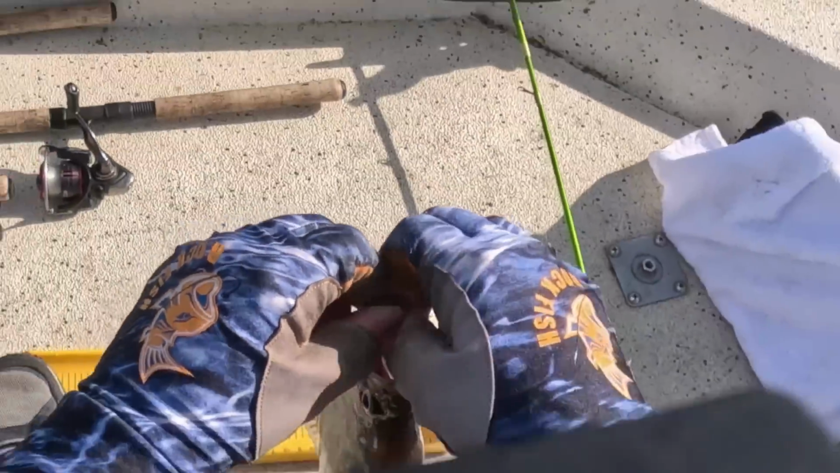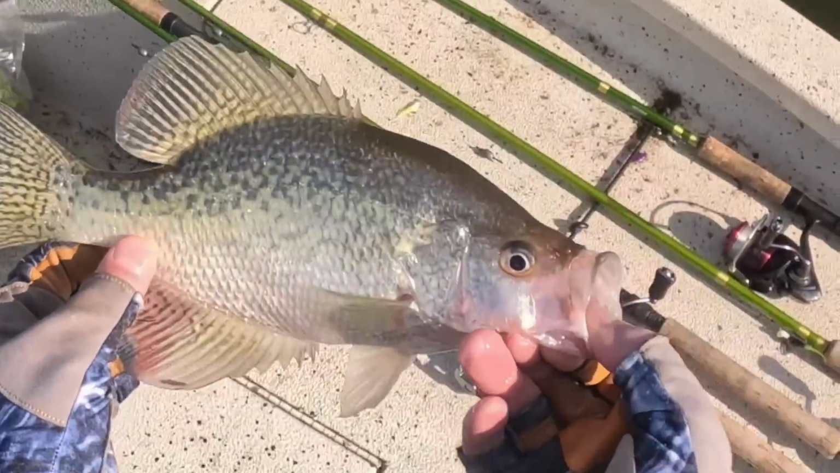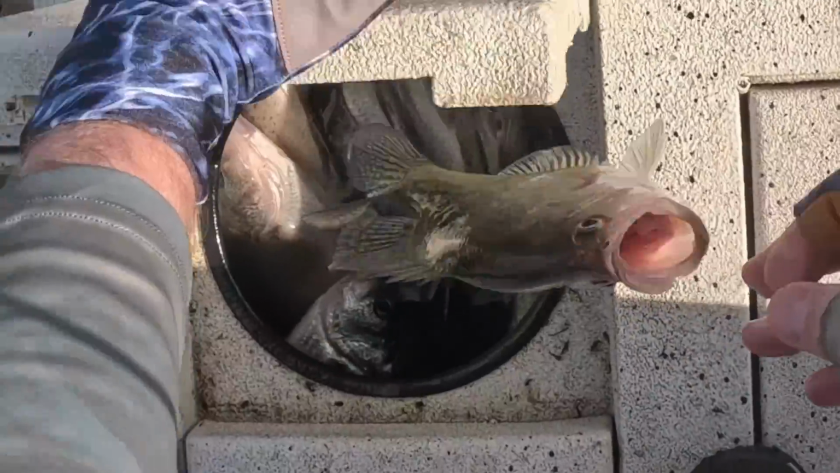Eleven and a half inch black crappie. That's the smallest fish of the day right there.